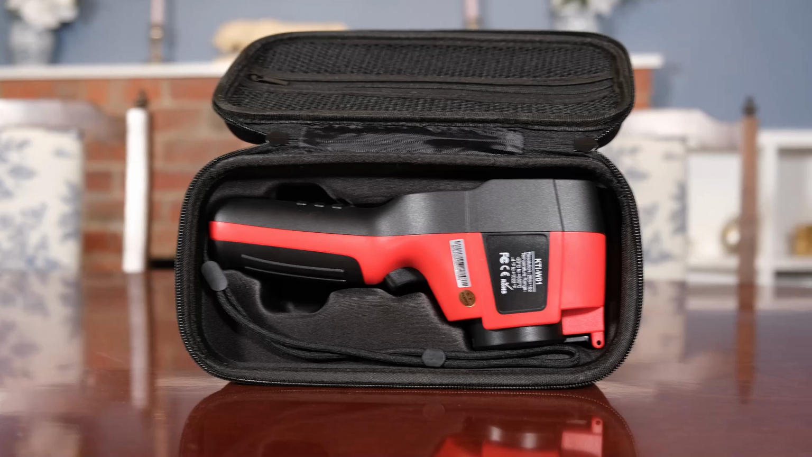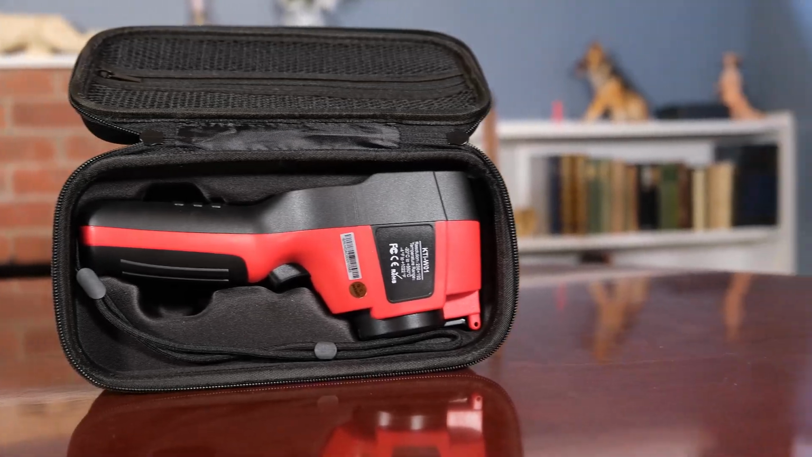I was going to start this with sort of an unboxing or something, like taking it out, but there's just this and a USB cable. That's it. It does come with this very nice carry case though, so you can put it in there, which is lovely because I appreciate taking care of my equipment. But there's not much else to really go through taking out the box.